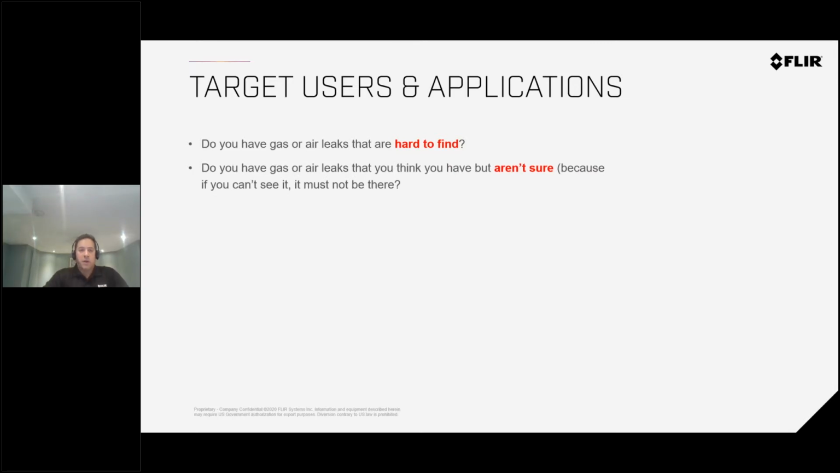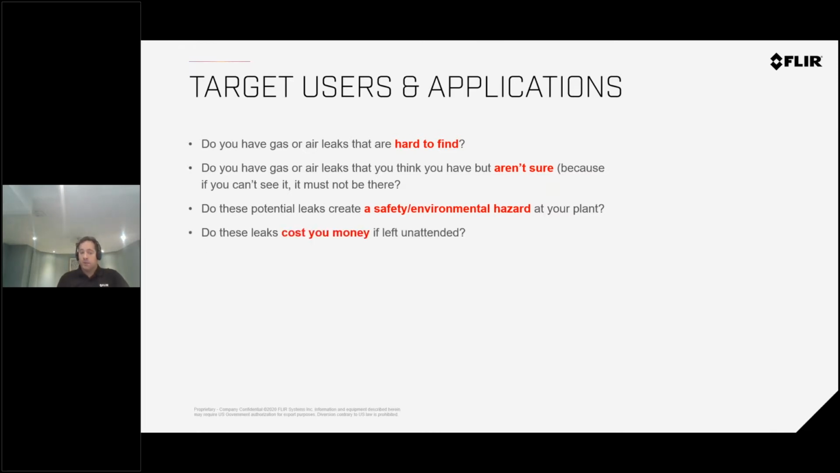And oftentimes they aren't sure, because if you can't see it or hear it, you don't know if you have it. That's one of the major problems and hurdles that everybody faces in the industry. These leaks will cause safety and environmental hazards. That is definitely the case, especially in the type of domain that you're in. They also obviously cost money if they are not fixed.